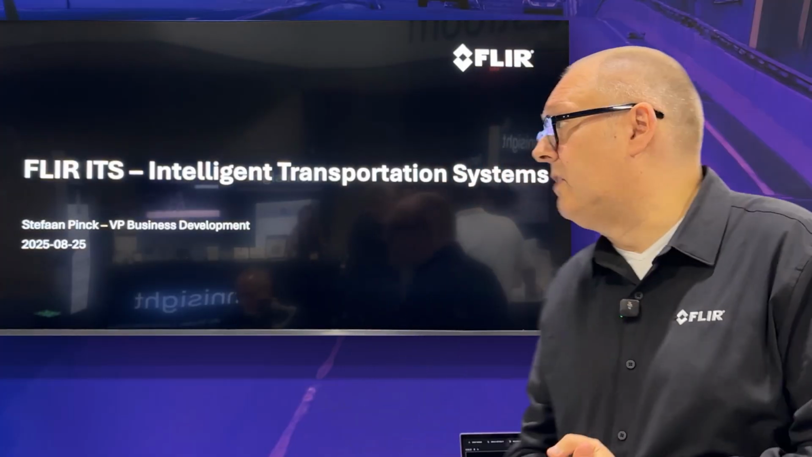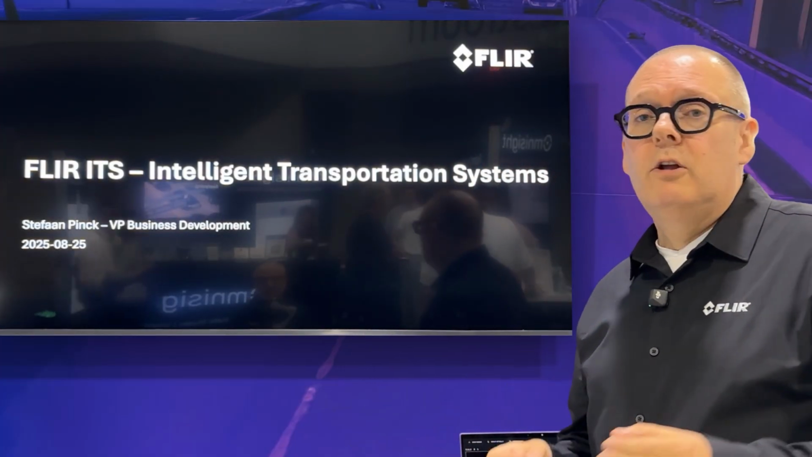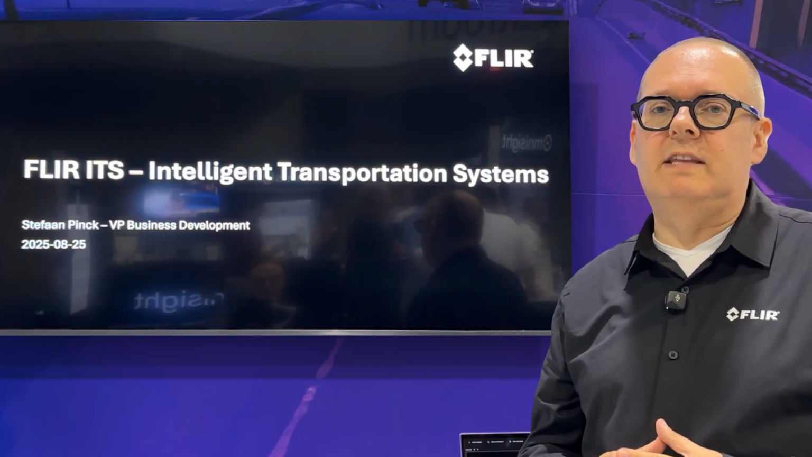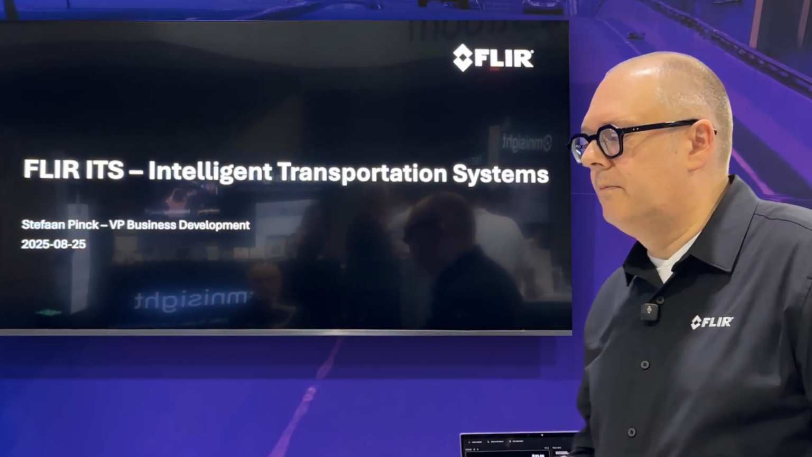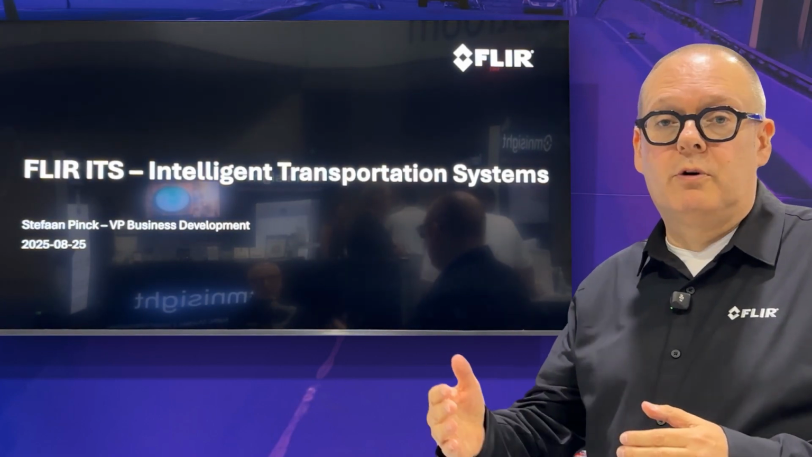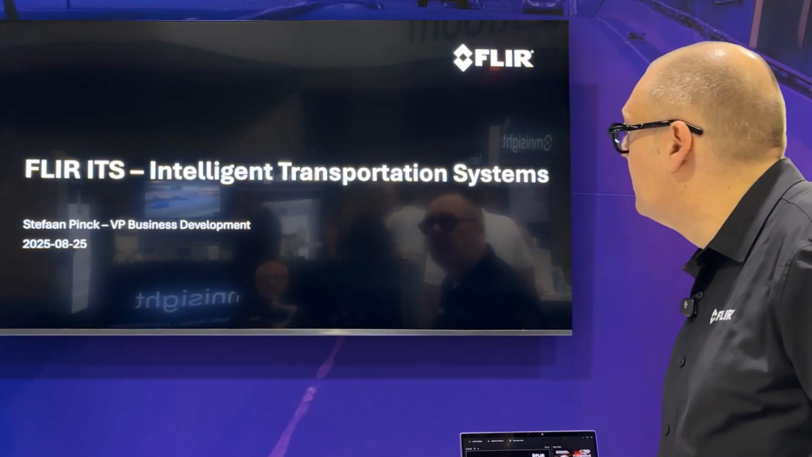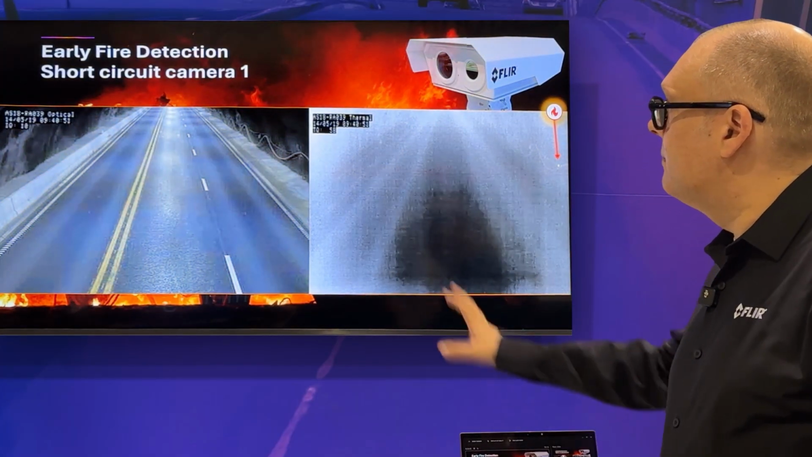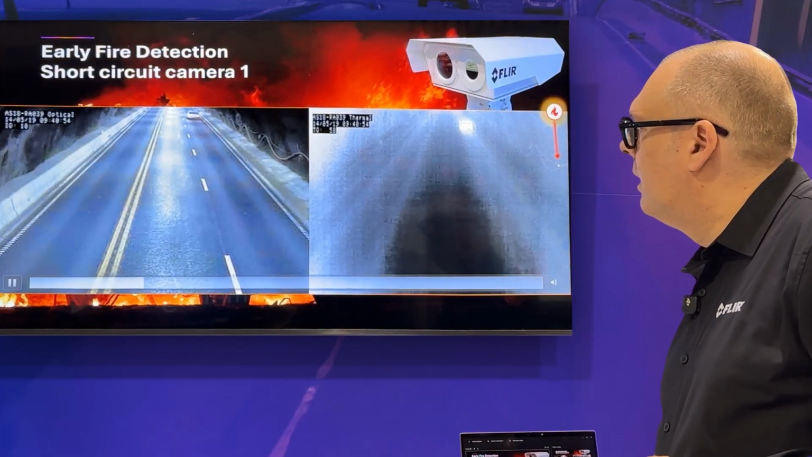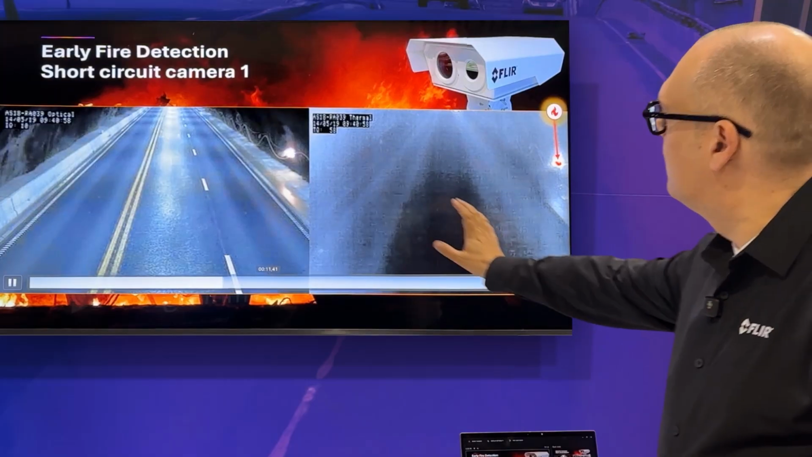Let me give you some examples of fire detection that we have been using in tunnels to give you an idea about the accuracy and the speed of detection. And then you will very fast understand that we are doing a lot more now than the detections that we used to do with visual cameras. I'm going to explain a little bit what you're seeing here before we go a lot further.